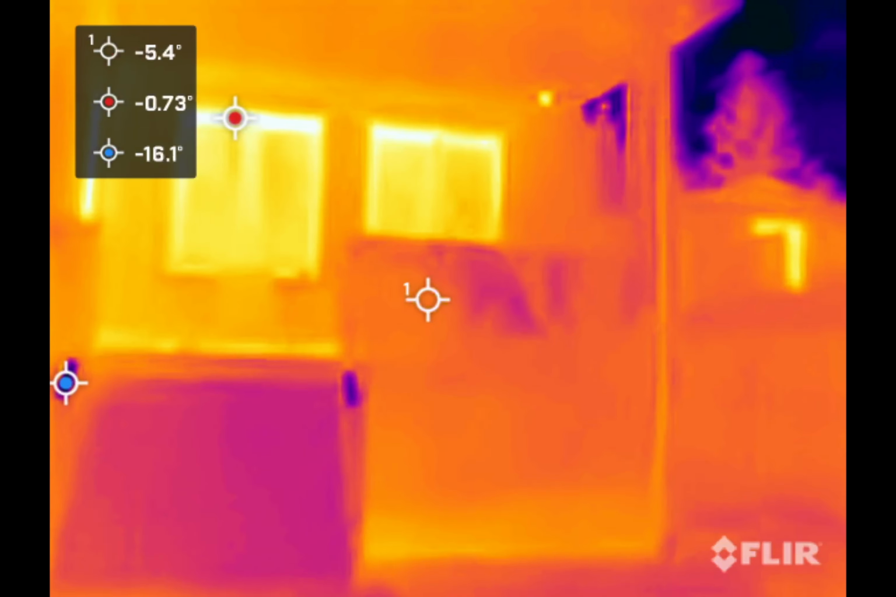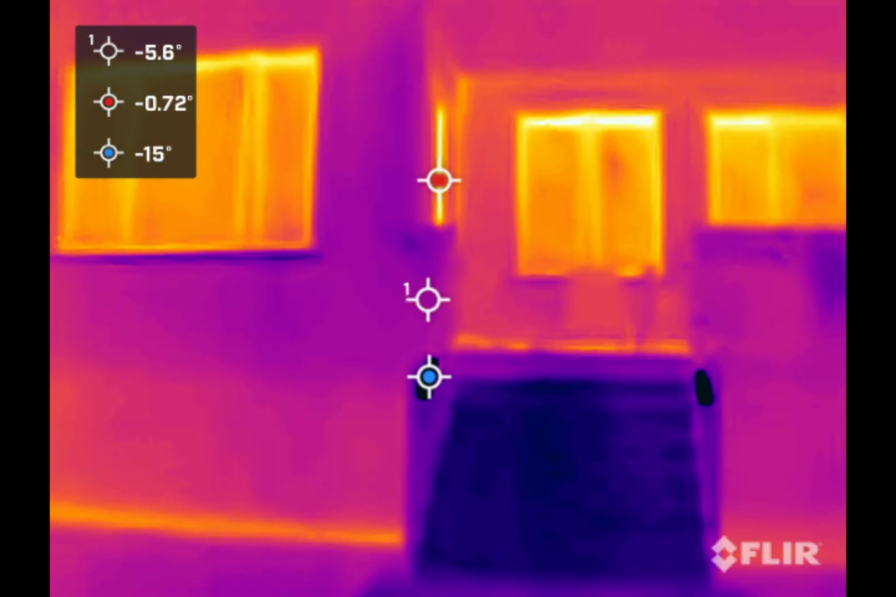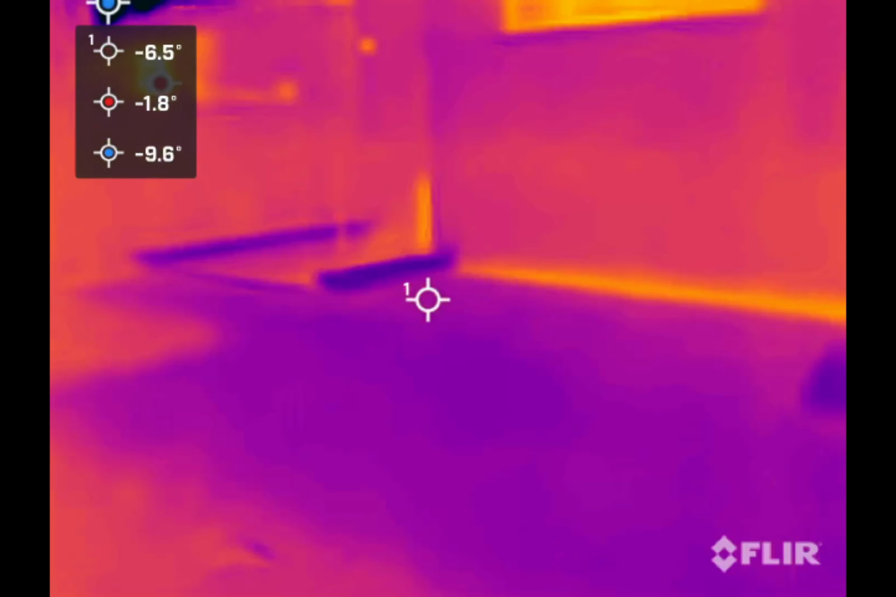Bottom line, both can technically do home inspection, but if you do it with any regularity, you'd skip both of these and grab the P2 instead, which you'd already know if you suffered through my previous comparisons.